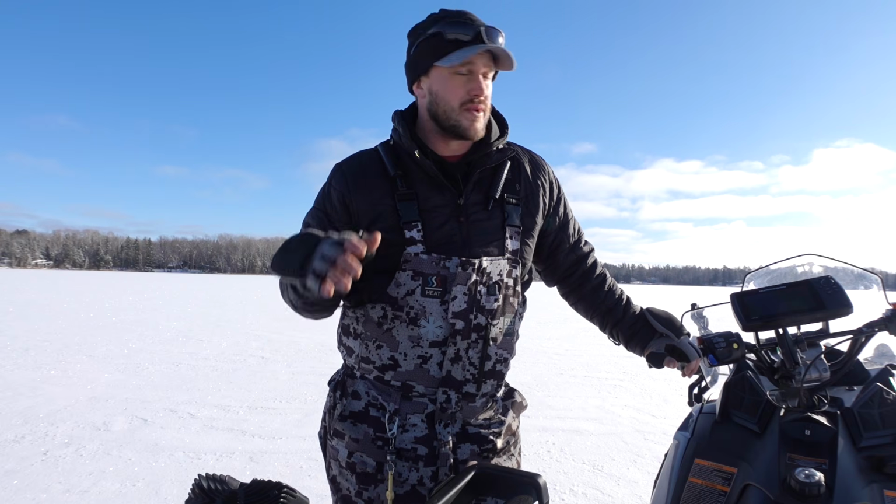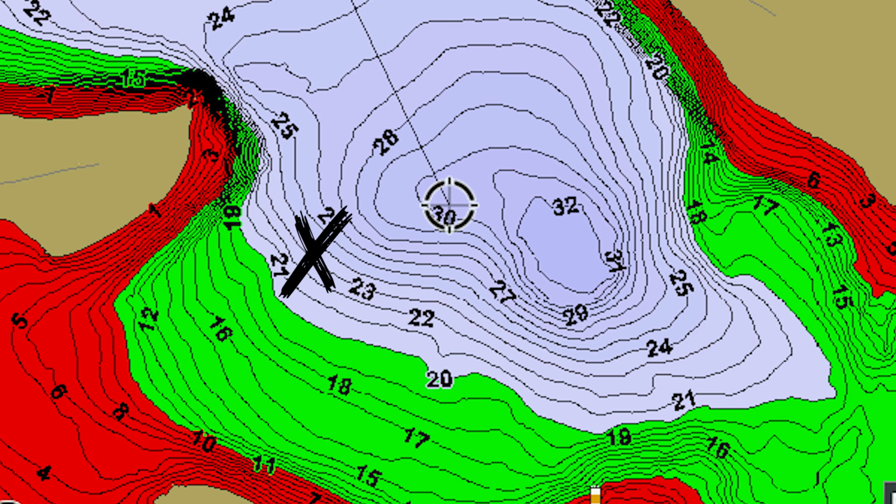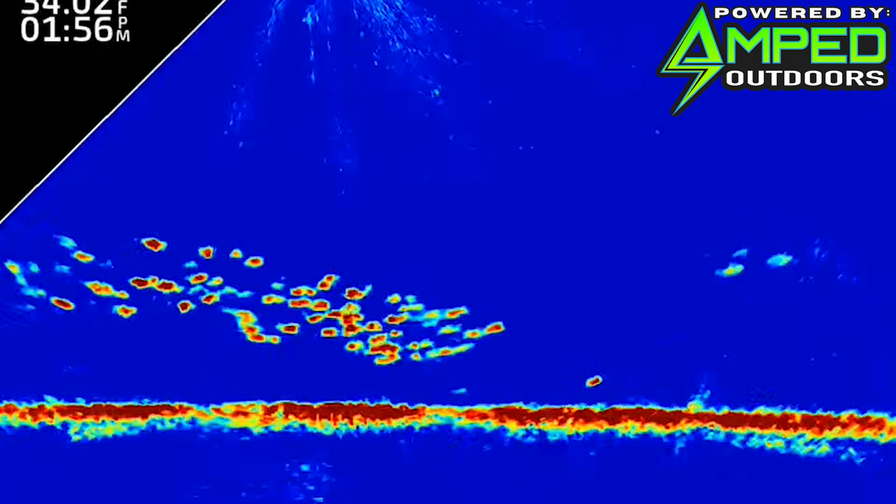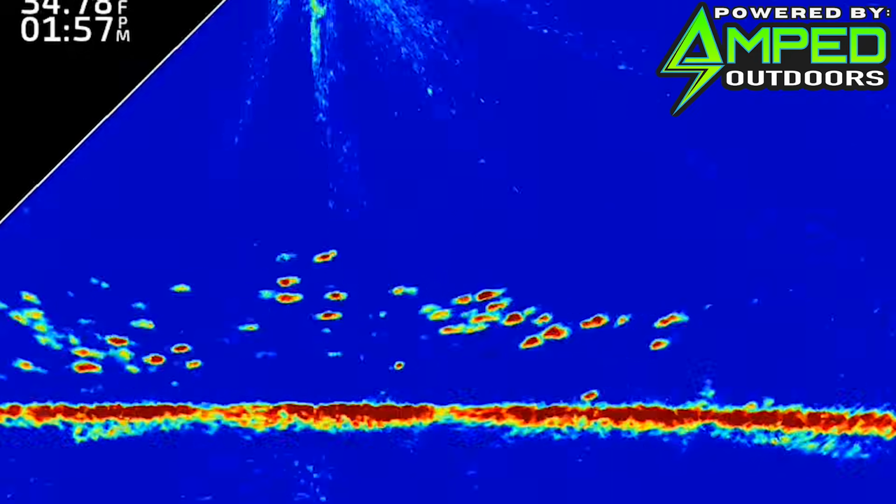Well, we made it out. We have safe ice. We're gonna go around the outside of this basin, around the outer ring where it starts to get a little bit shallower. We're just gonna drill out and try to find some schools of fish, and I'm gonna give you a bunch of tips and tricks along the way. So stay tuned, we're gonna go find some fish.